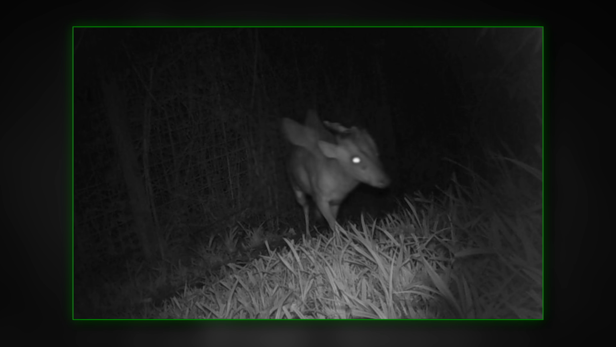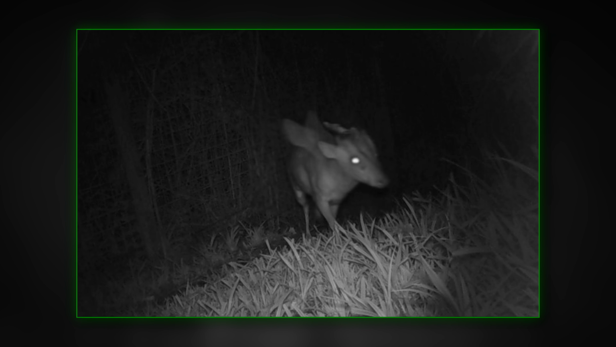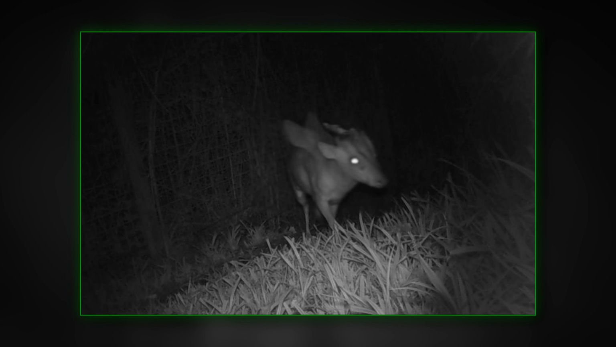There's even a fence behind it, so maybe it hopped out. It's got weird smudges, some grass, something on its back, this middle-finger-looking horn. But if I were to see this while out on an expedition, I would write this off as a muntjac that just got some weird camera flare going on.